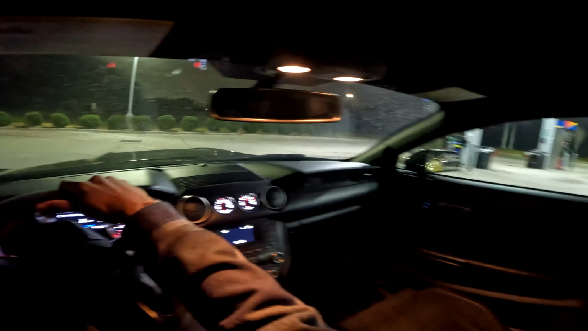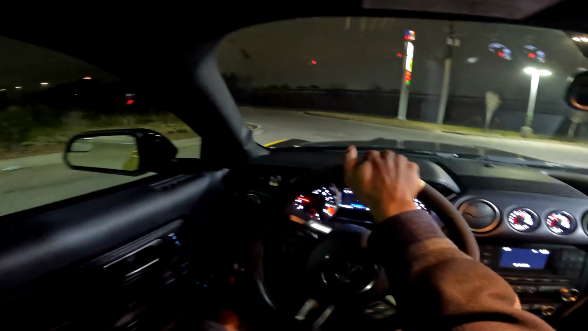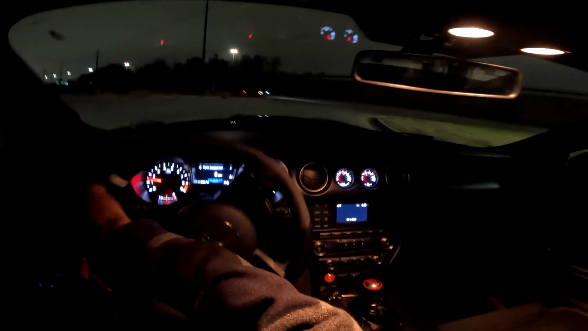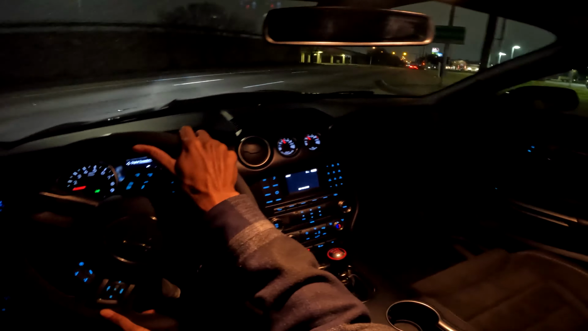I heard some cars flying by while I was parked up. Man, dude's tripping, bro. I'm telling you, sometimes people out in Texas, I don't think they really know the rules of the road when it gets cold, cause some fellas just go ape shit.